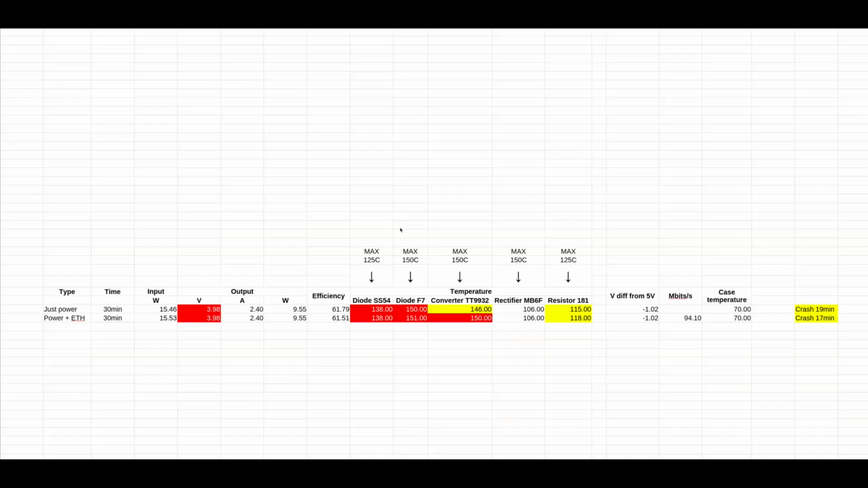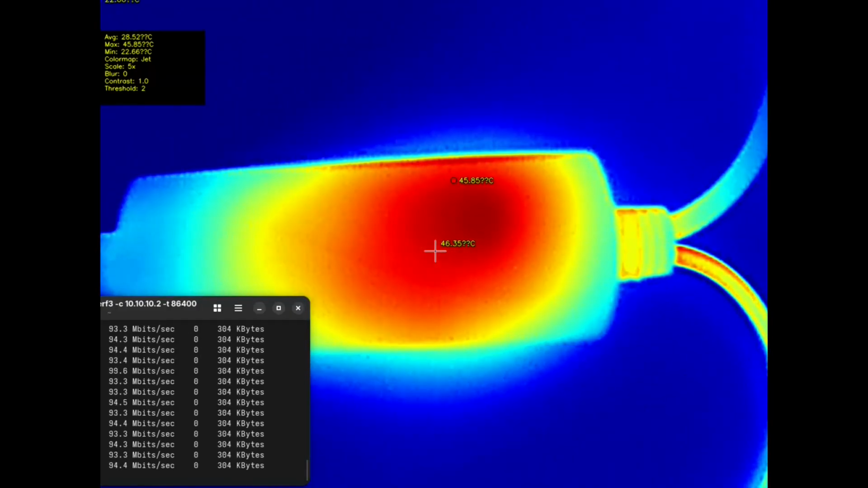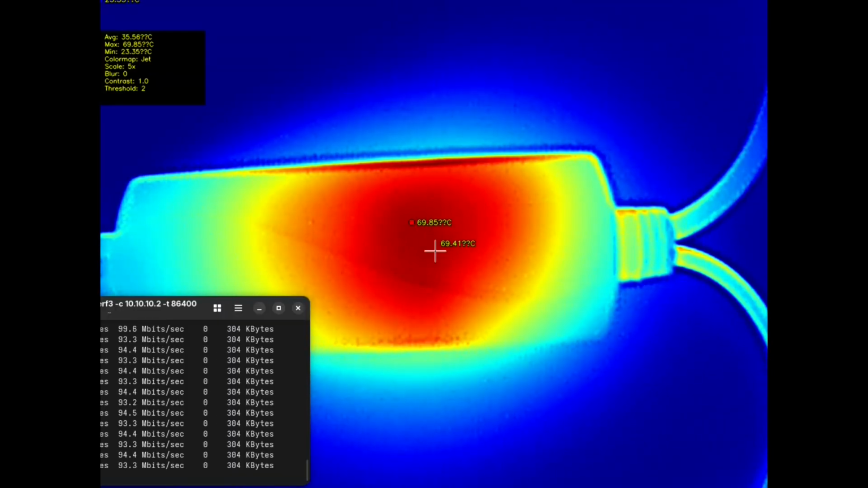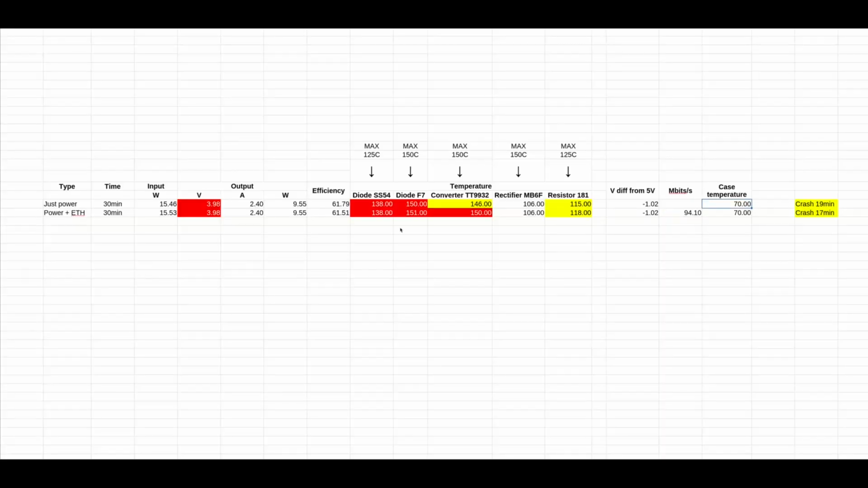Let's go to the maximum, 2.4 amps. So what do we see here? The voltage drop was below 4 volts. So sorry, you can't use it on 5 volt appliances. The efficiency is almost 60%. We overreached almost all the components on the thermal. The internet is still fine. That was interesting. The case temperature is at 70 degrees Celsius.